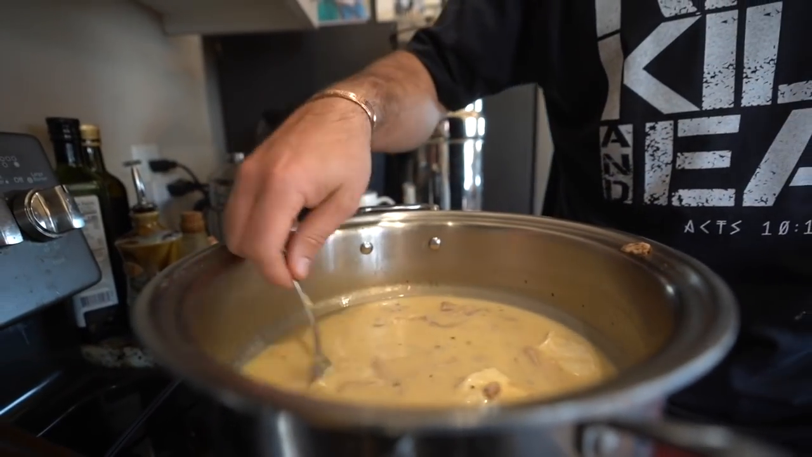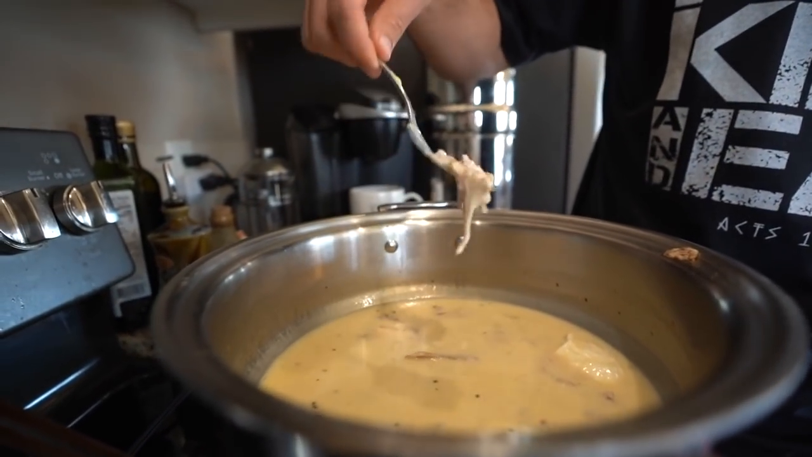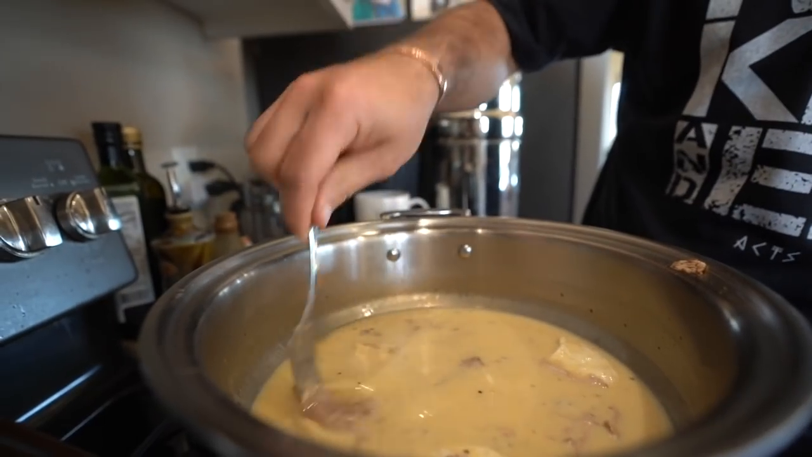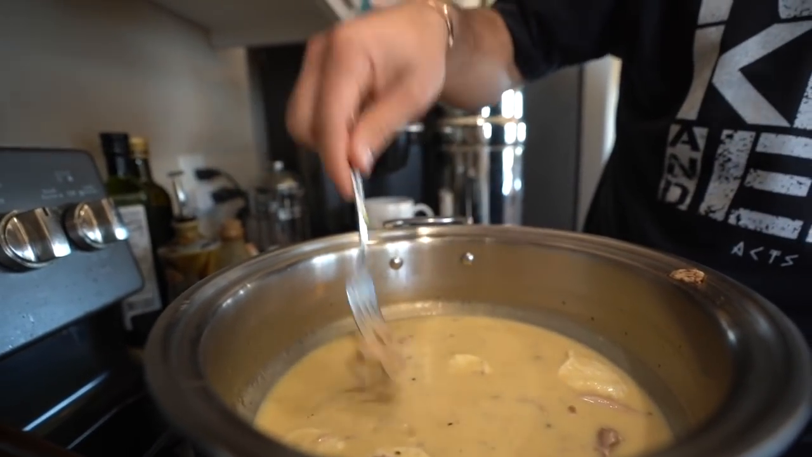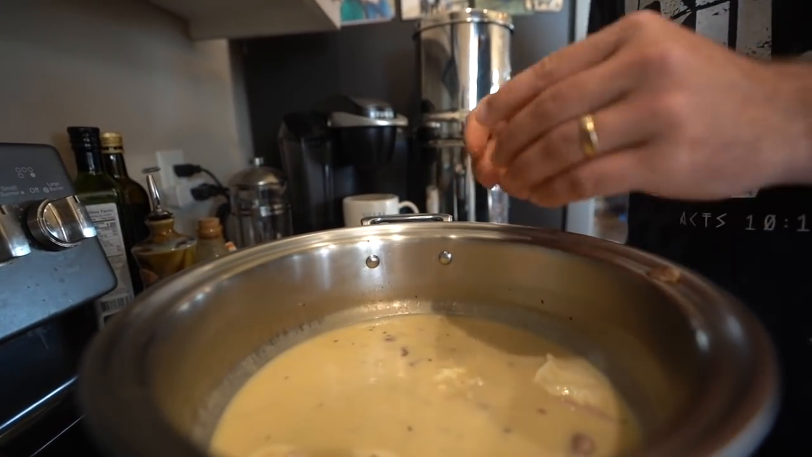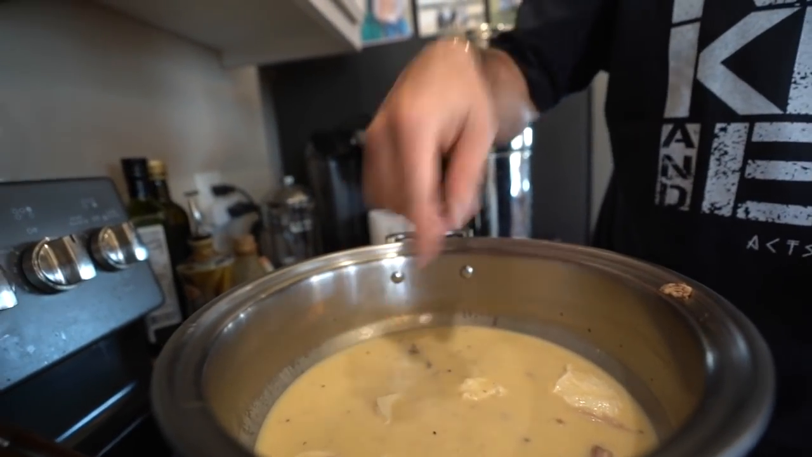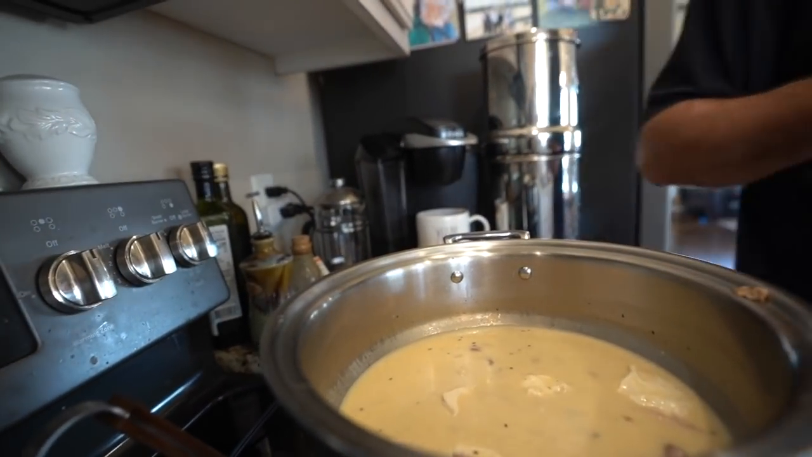So you can see those biscuits in there, and you can see, since I've been stirring it up, all that rabbit meat just gets stringy and delicious. So we'll keep letting those biscuits cook in there. You just drop them in, and they'll all float to the top. Once they're done, we'll do a little taste test.